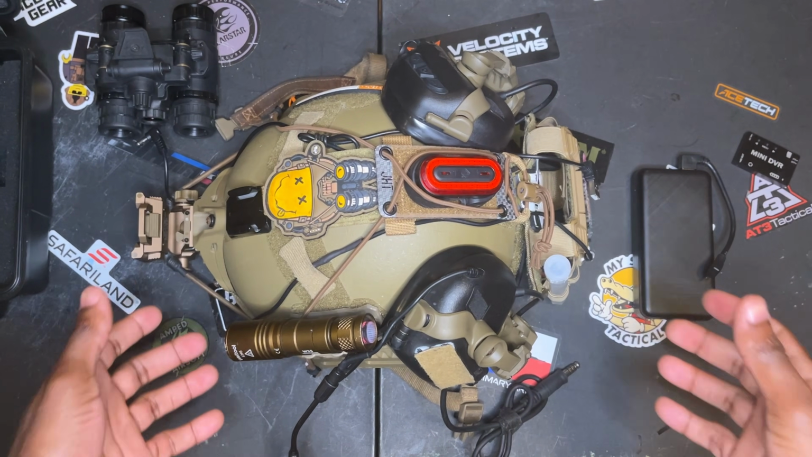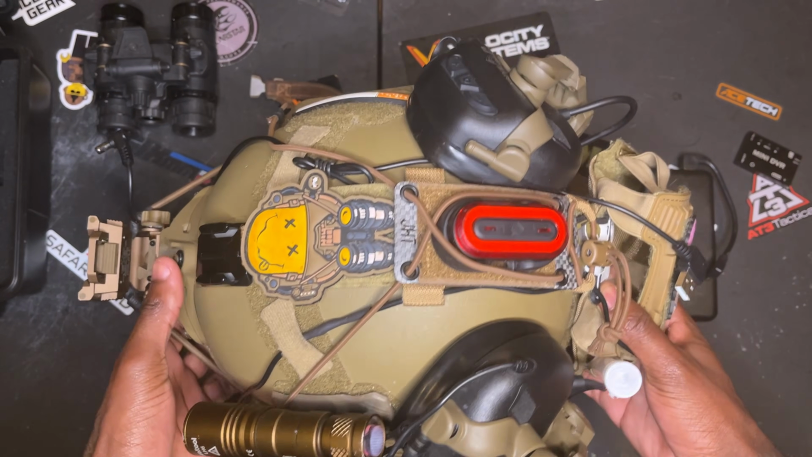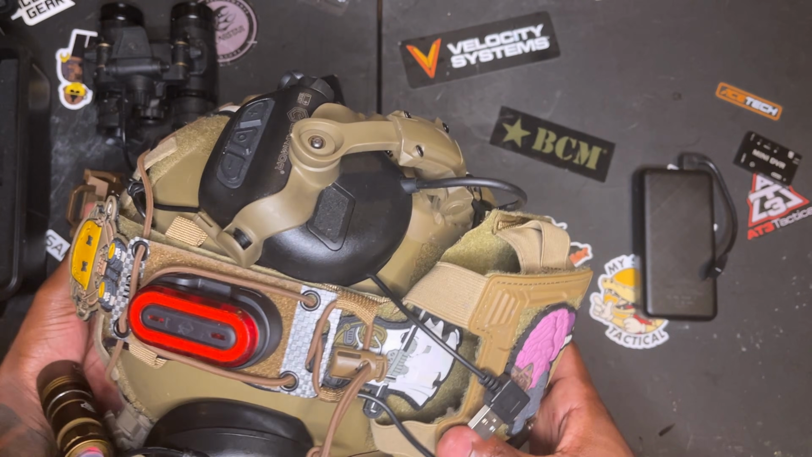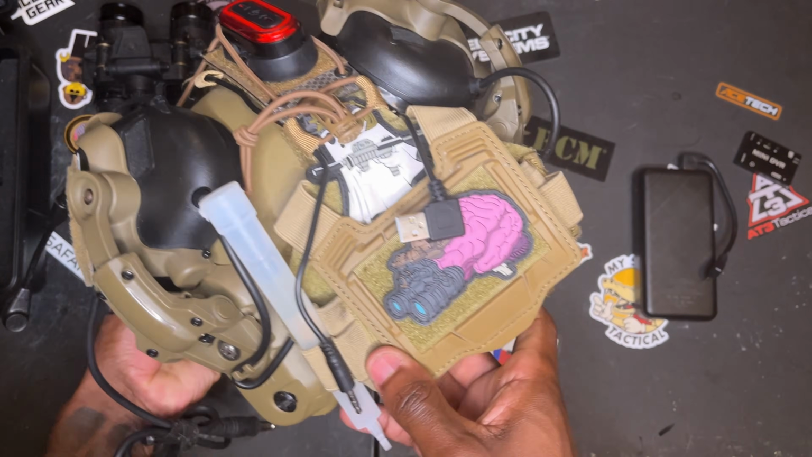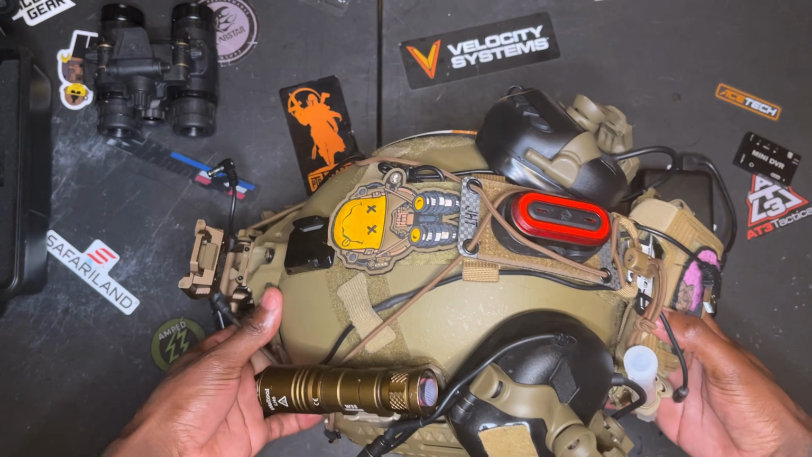But I will end this video with a little bit of a helmet review and tell you how I set up everything to be able to record all this and how I manage all my gear with this unit. So my helmet, it looks a little crazy at first, but I simplified it as much as I could to be able to record. The base helmet is the PTS MTech Flux helmet. Love this helmet. I think it's probably one of the only ones I want to use at this point.